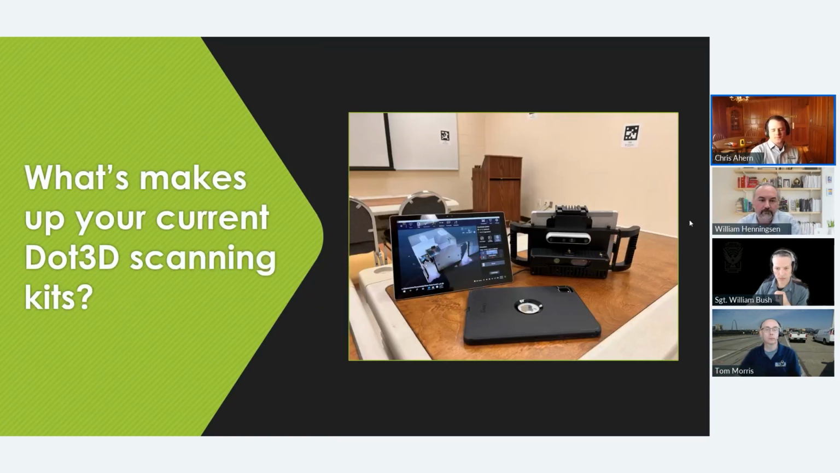So for each of you, this could be the 3D cameras you're utilizing, the tablets you're utilizing, or just the more simple stuff like what you're measuring with. What makes up your current Dot3D scanning kits? I think we have a lot of iOS, but I think some might be tablets, some might be iPads, some might be iPhone. So just curious what you're seeing most utilized now.